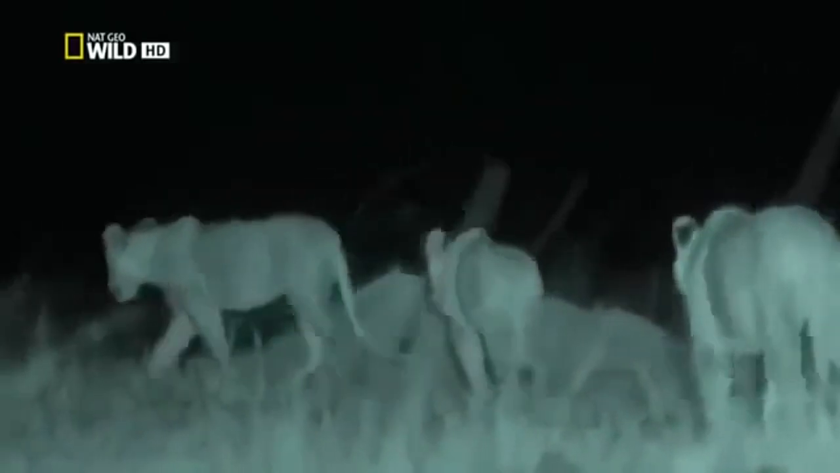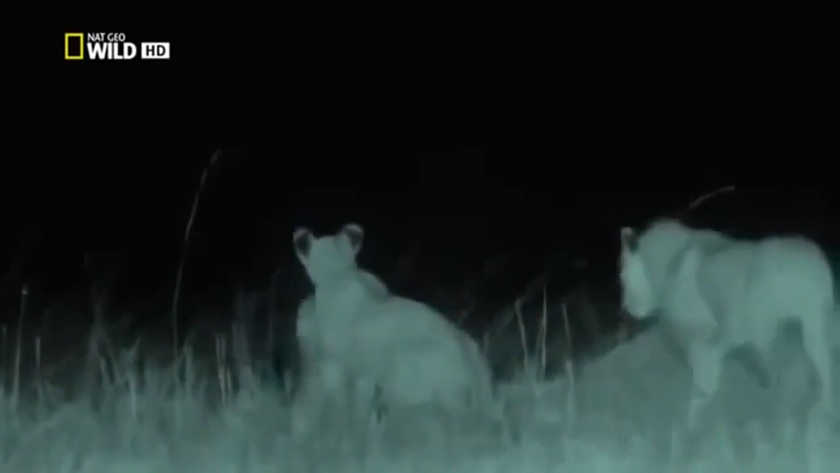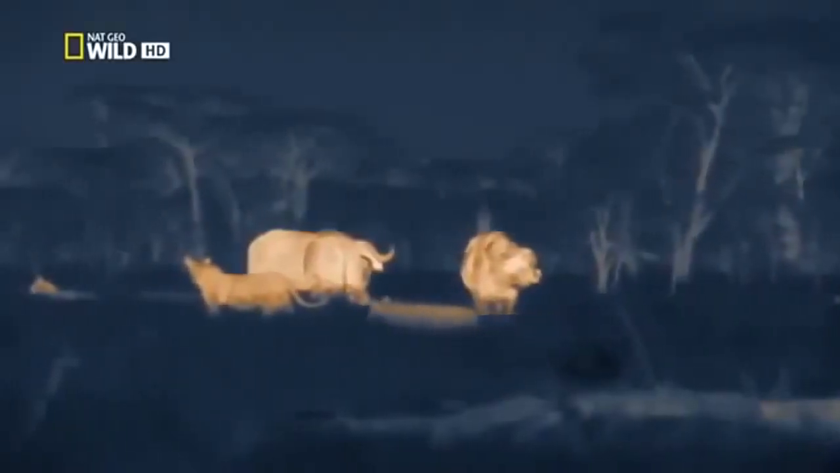Most lion activity happens at night, not just hunting. The starlight and thermal cameras allow us to capture a pivotal moment in these youngsters' lives, their transition to adulthood. New, helpless cubs are on the scene, and family priorities are changing. The hooligans are in for a real shock.